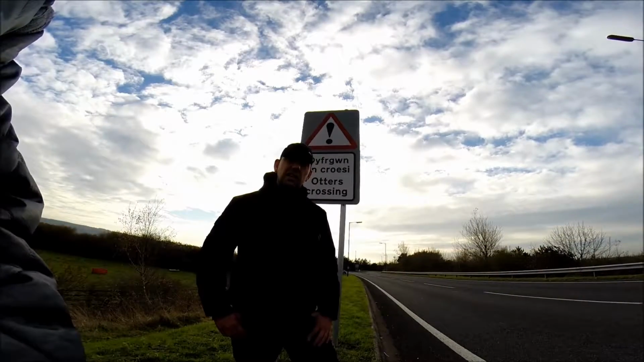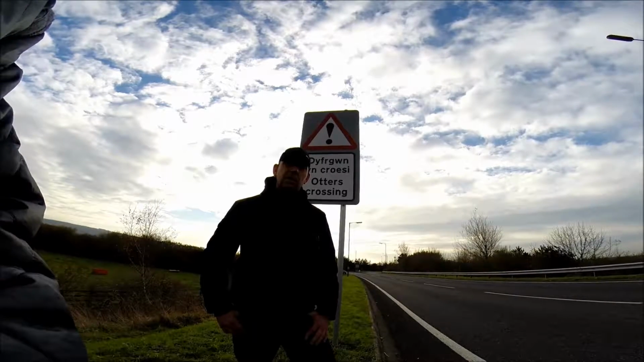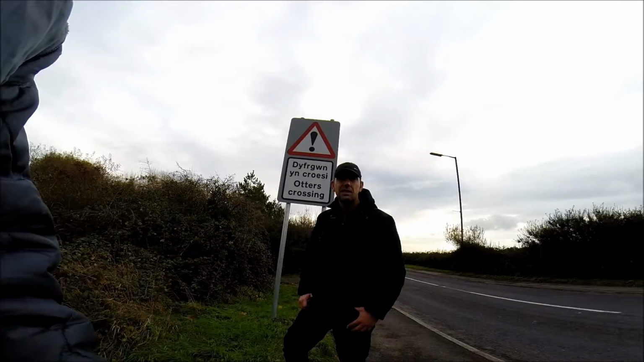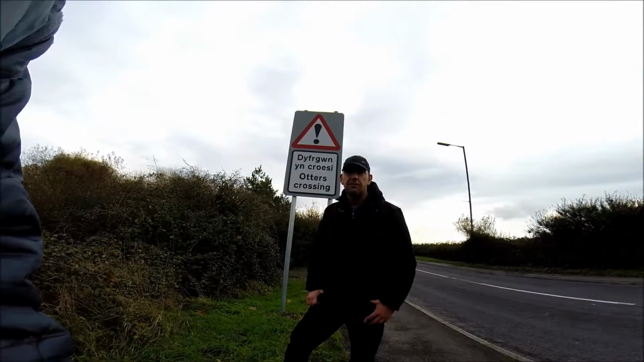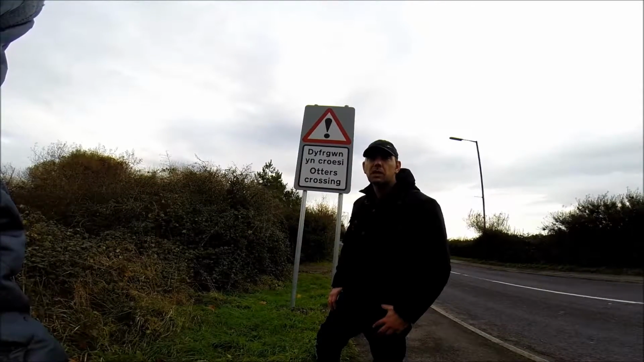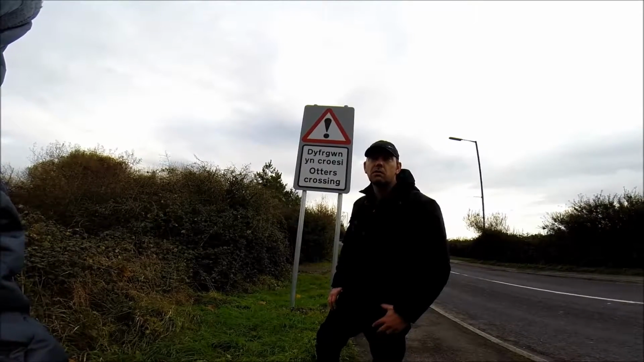This is the first sign that the Carmarthenshire Council have actually put up in the area. This can be a good thing for the area, promoting the otters with the use of signs. These signs will make a difference, warning drivers that we've got otters in the area, and otters do actually cross the road. These are the first signs. They've been up about 2 weeks apparently. With luck we'll see more in the area, warning otters could be crossing.